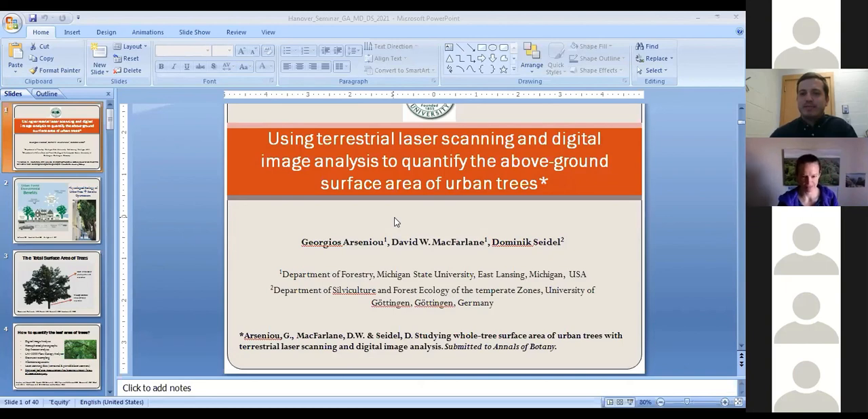I just would make a point that within the last few years, and we're not the only lab doing this, this is the first time that we've really had the opportunity to say that we've come close to actually measuring the total surface area of a tree. So it's a real breakthrough. This technology has enabled us to do things we just simply couldn't do before.